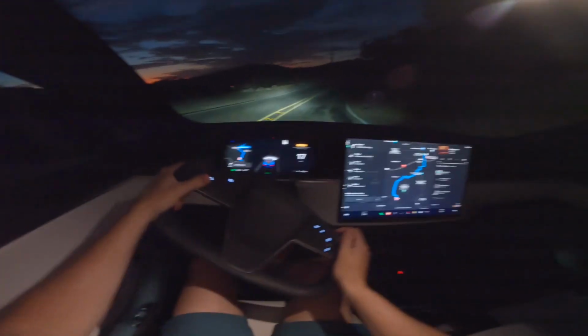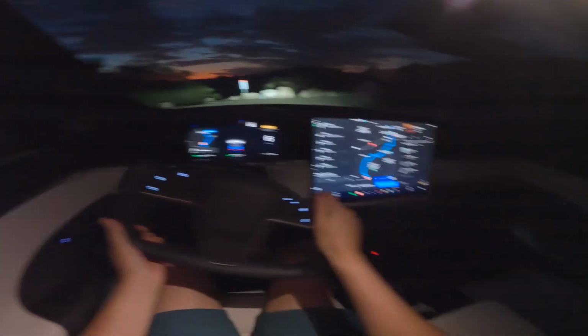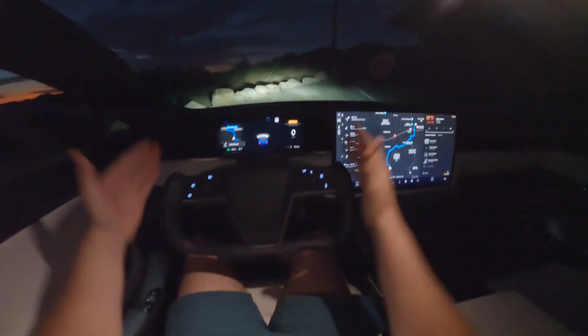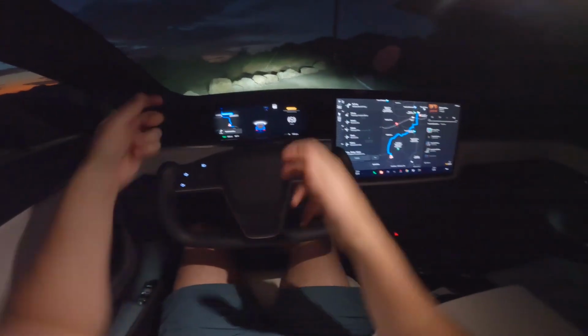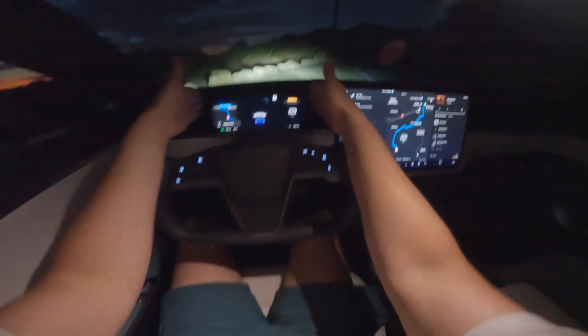And because we've got that yoke, you don't have that top portion of the wheel to block any of your view. Typically in cars, you've got the top half of the steering wheel, so sometimes if you sit too high or too low and the steering wheel's adjusted in a strange way, you can't really see the dash. I love the fact that you can so clearly see this.